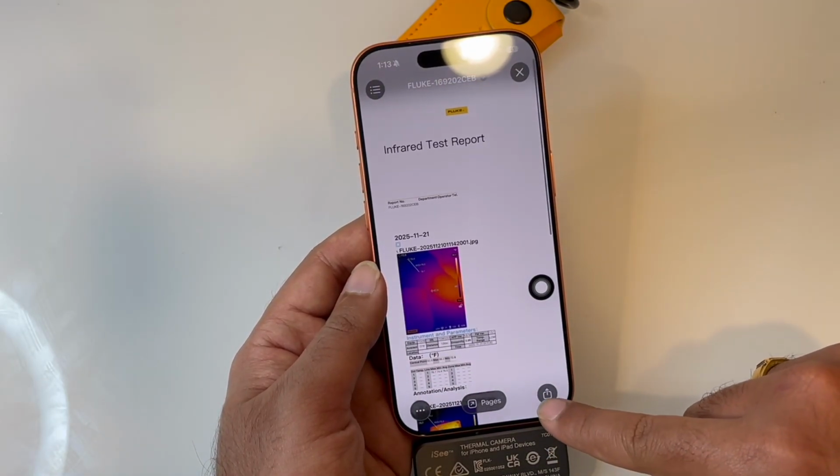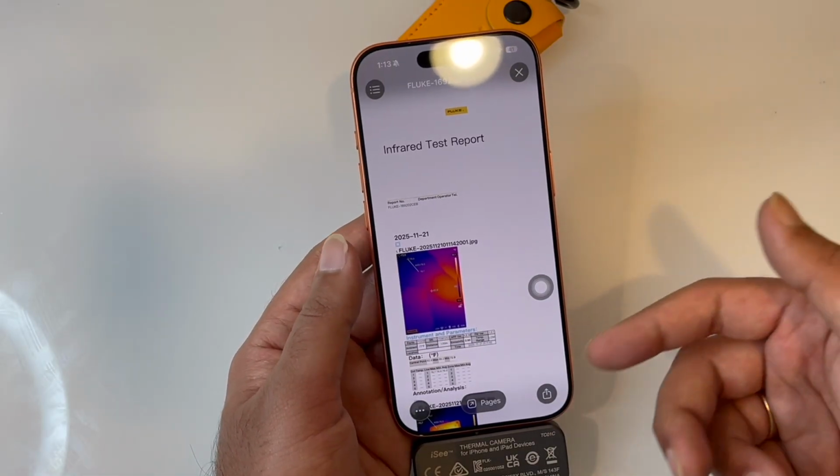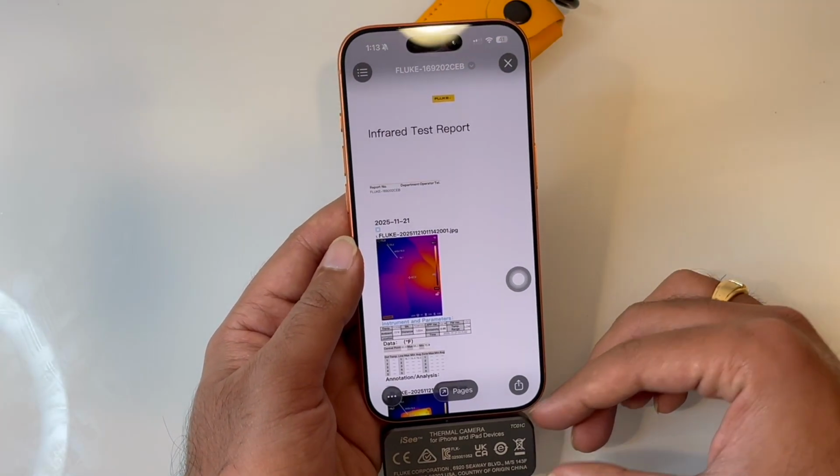I mean, you can print it from here. If your phone has the capability to print it, you can even print this, or you can send it over email. So this is pretty amazing. I mean, how the small USB stick can produce those thermal images.